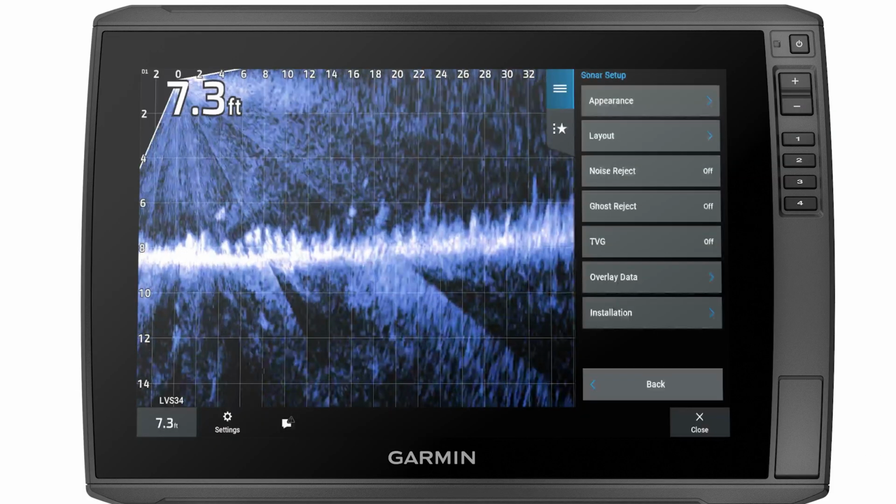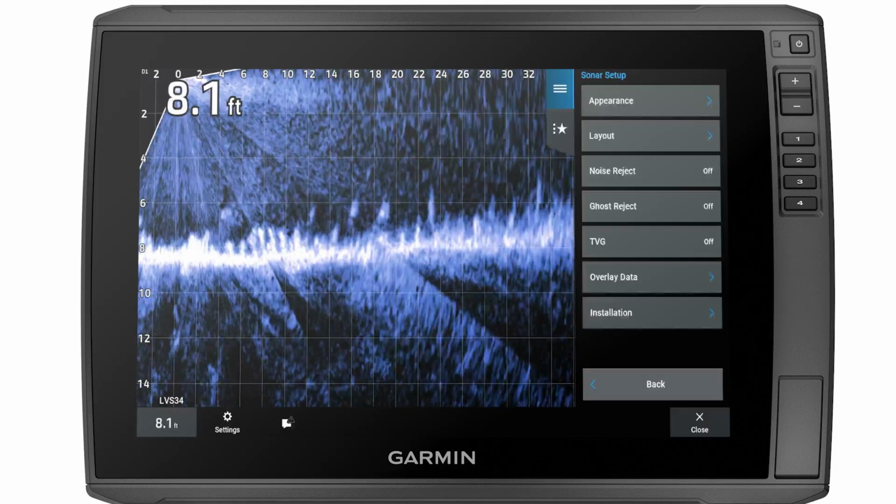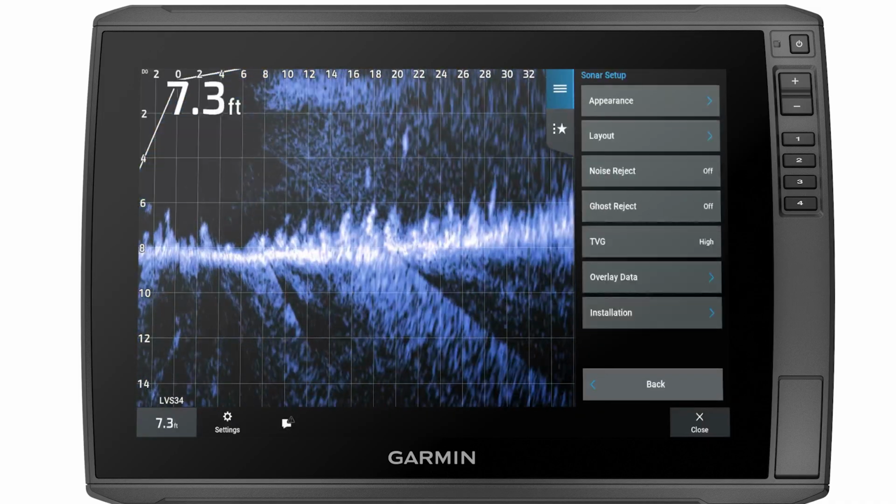You may see what looks like a starburst in a ring around the transducer. It can hide objects close to the boat. You will want to set the TVG to a higher setting to lessen the starburst.